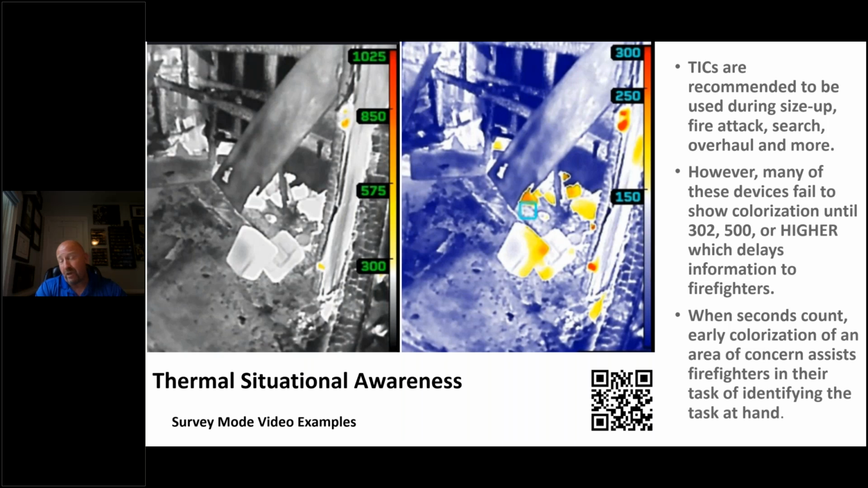But if your device fails to show color until late, some of these at 300, 500 or higher, and you're not trained at grayscale thermal pattern identification like a thermographer is, good luck. You could look at something well insulated and fire could be behind it and see no color. Masonry wall, refrigerated panels, well insulated panels. Make sure you use the right application mode during the right time to help you do your job smarter, safer, and faster. And survey mode is a great example of that.